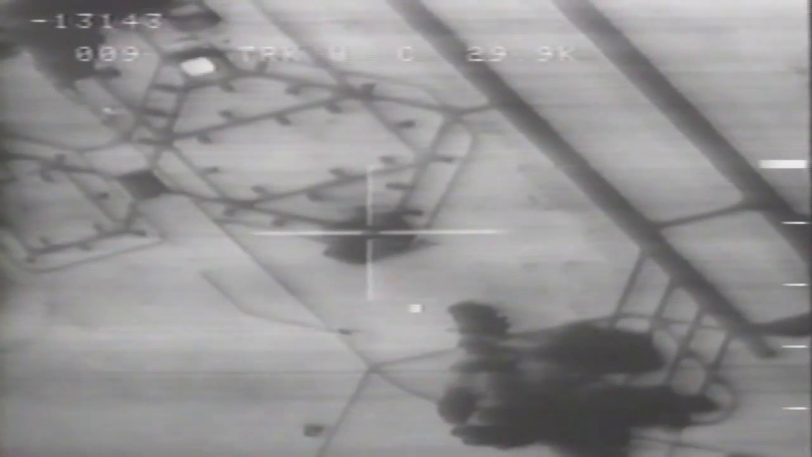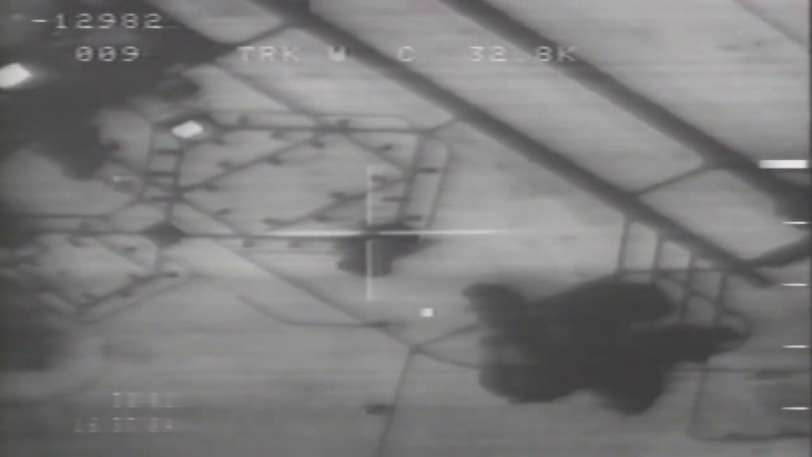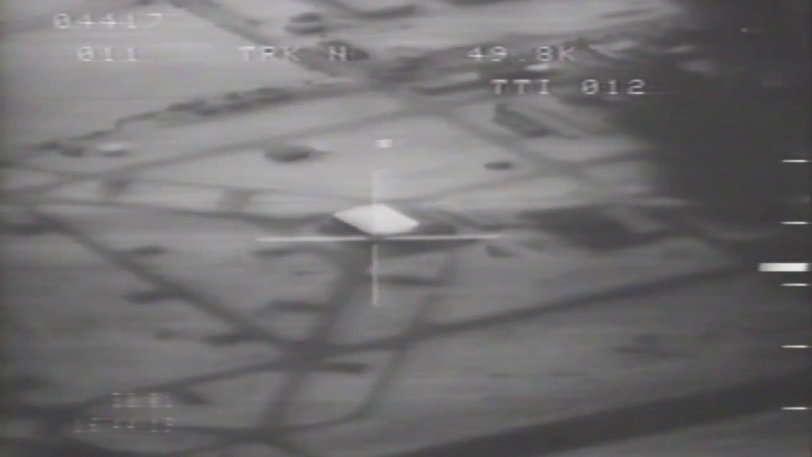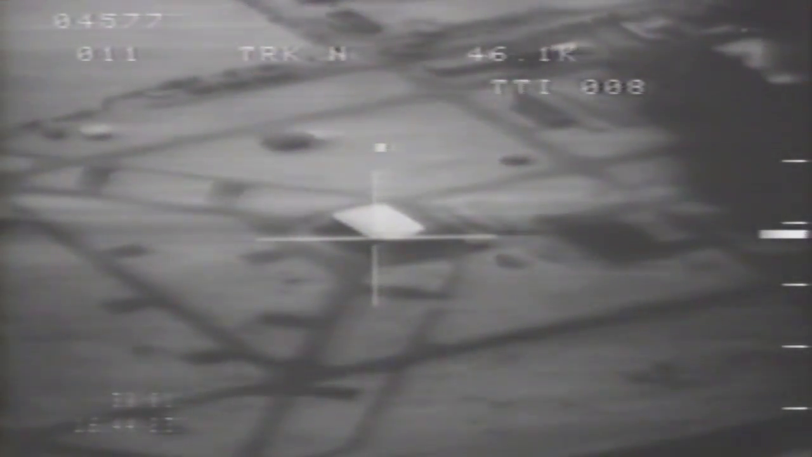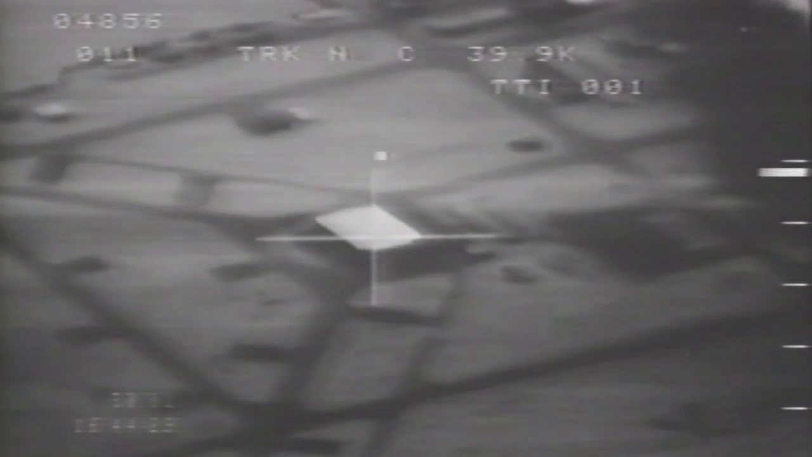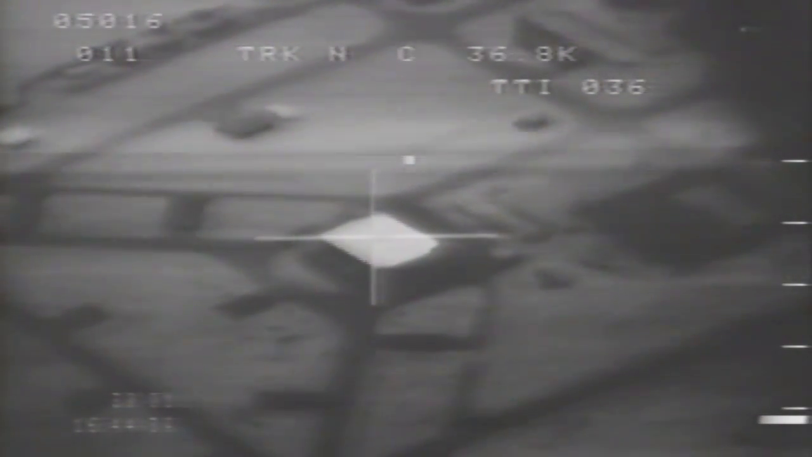Okay, coming right. Heading 2. Buddy Spike, base plus 19. Roger that. Sequencing you up. Center it up if you can. Center the steering. It's coming right. 15 seconds. Coming back left now. Sloppy. Yeah, I know. Coming on the pickle button. Clear the pickle. AAA is still below us. Calling Buddy Spike. 3, 2, 1. Bomb's gone. Roger that.